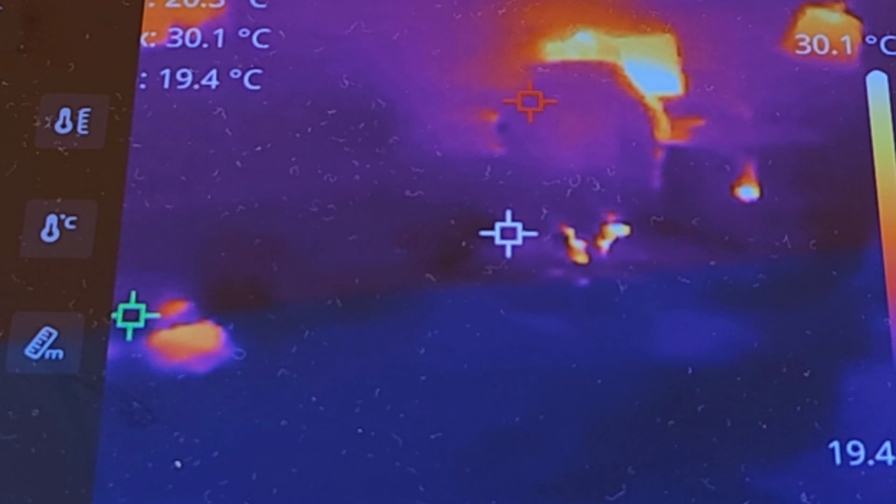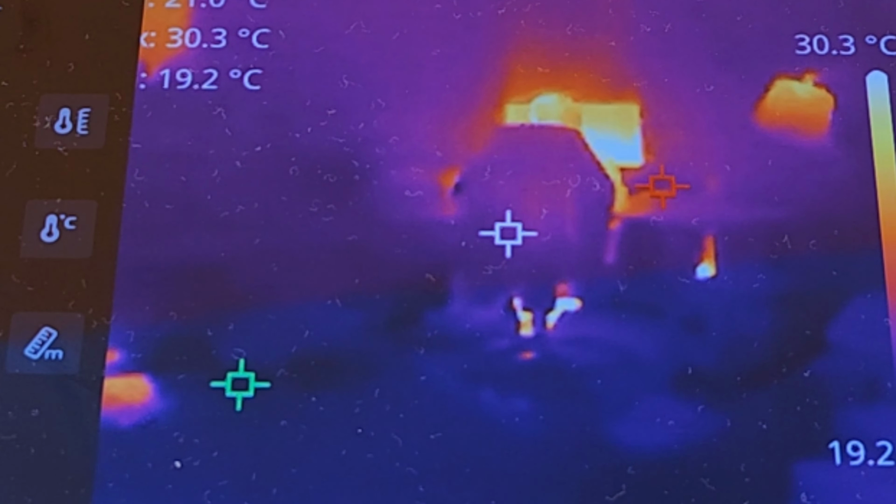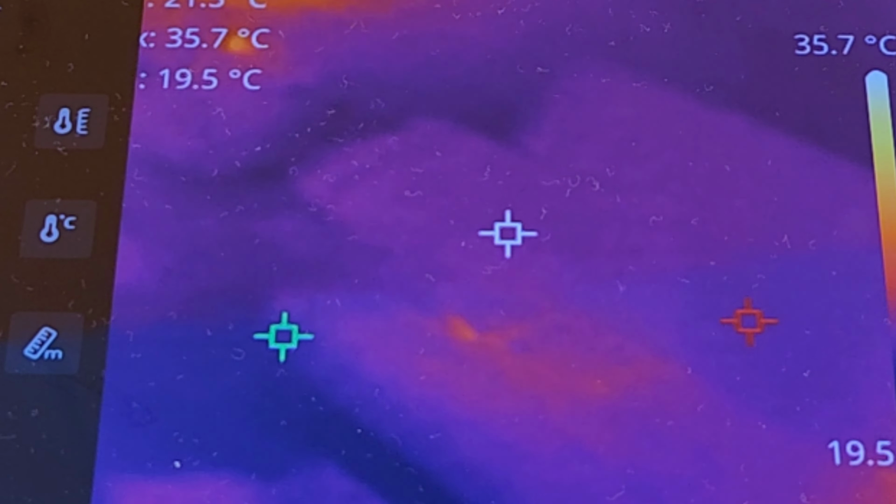So there's my beautiful wife working hard at the computer. And look at that, I am able to take a picture. Yeah, and there we were.